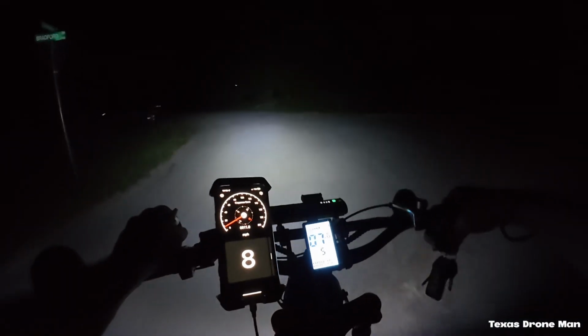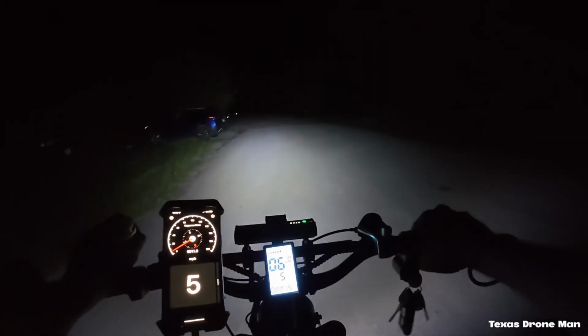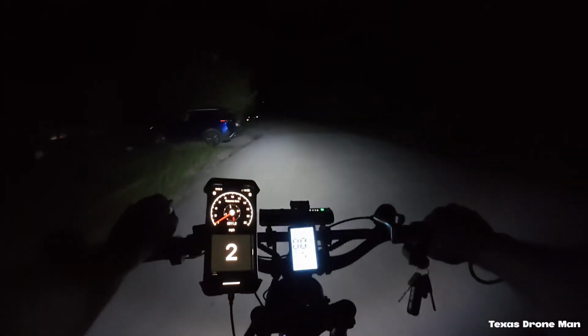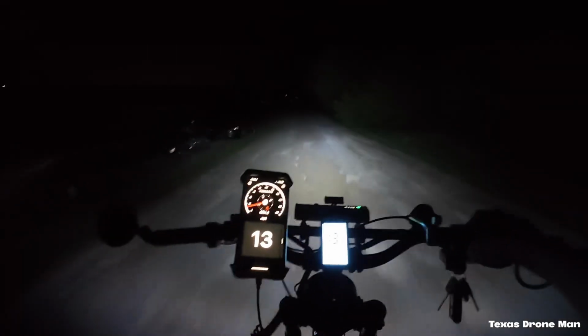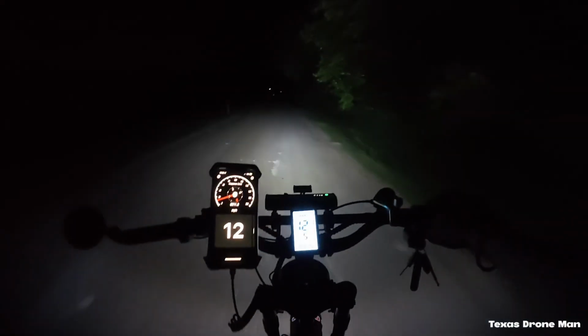What is this? Let's see what this does. That goes up there and goes right or something, I think. That said no outlet up there. Yeah, we'll just go in here and get lost. What the hell? Like I said, I was just gonna go out for a little 20-minute jaunt. Here we are, back out riding again.